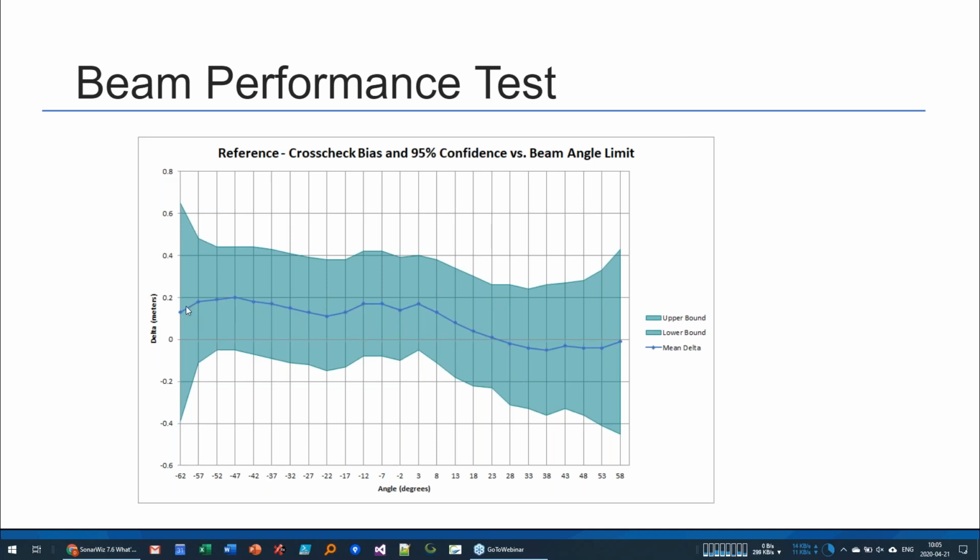If the reference surface is accurate and precise, then this is a measure of how well your sonar system is performing as a function of beam angle. And in certain cases, when you're doing bathymetric surveys, you may be required to meet certain standards, for example, IHO standards of special order or order 1 or order 2. And this is the tool that you would use to actually evaluate if you've done that. So let me show you how this works.